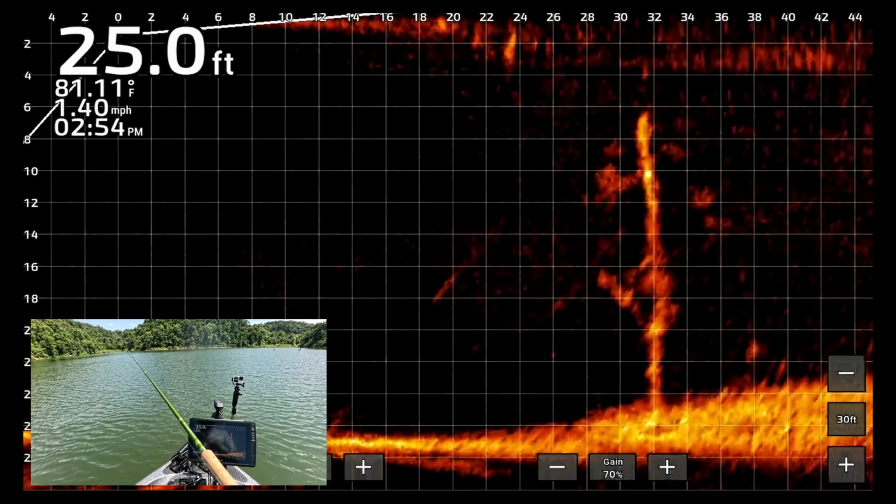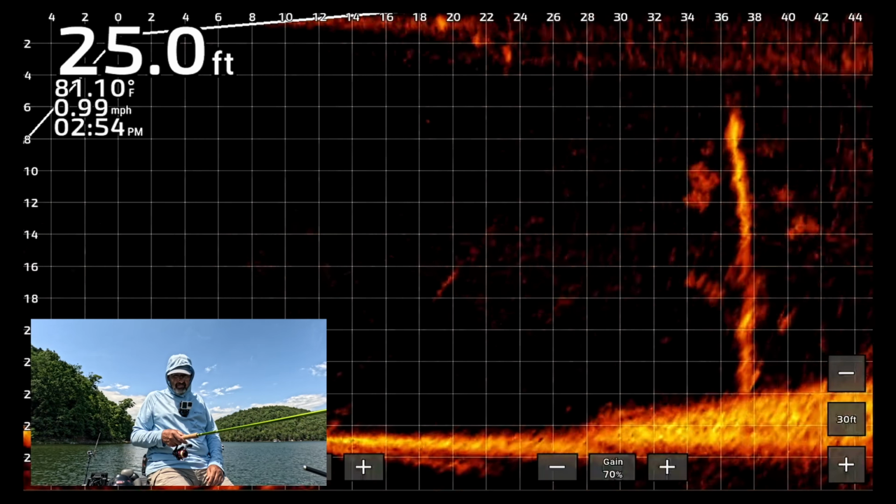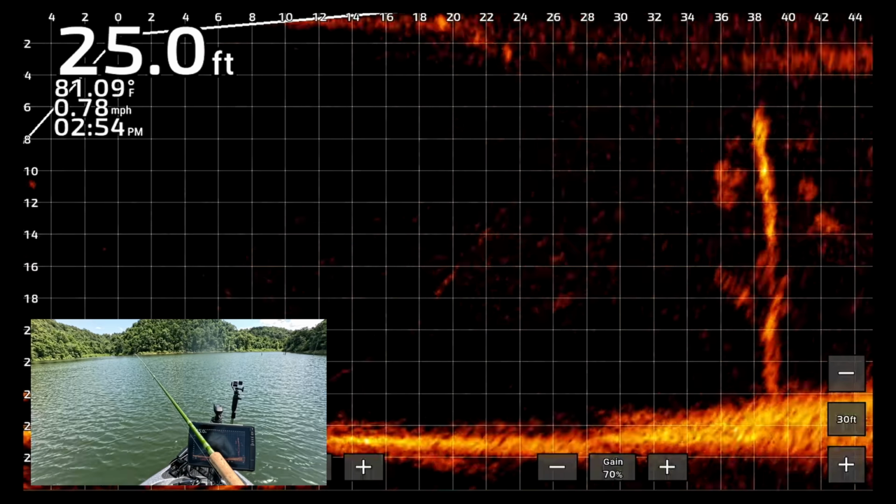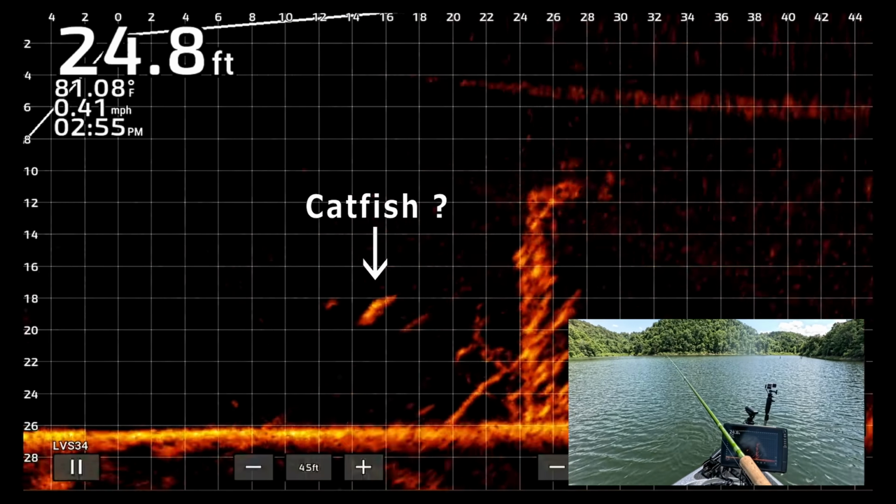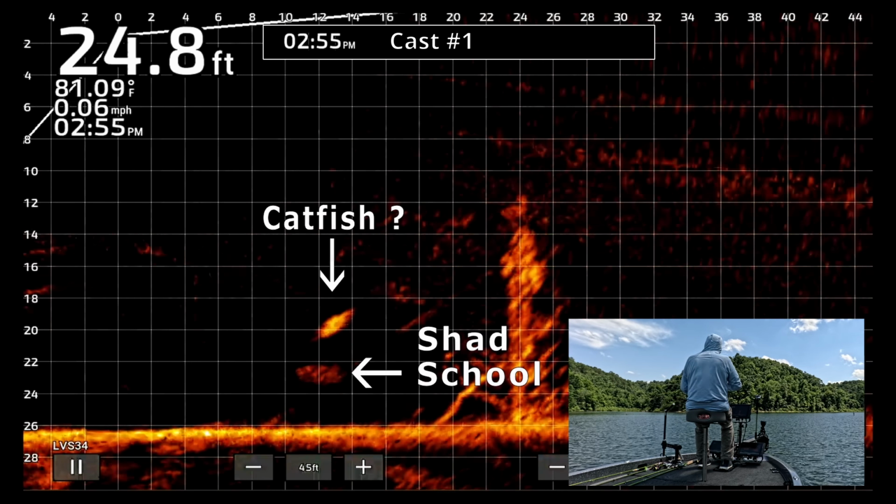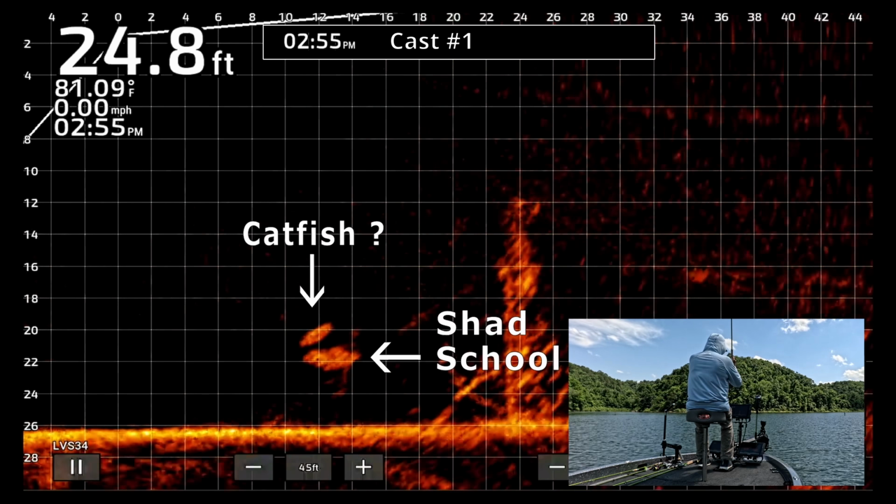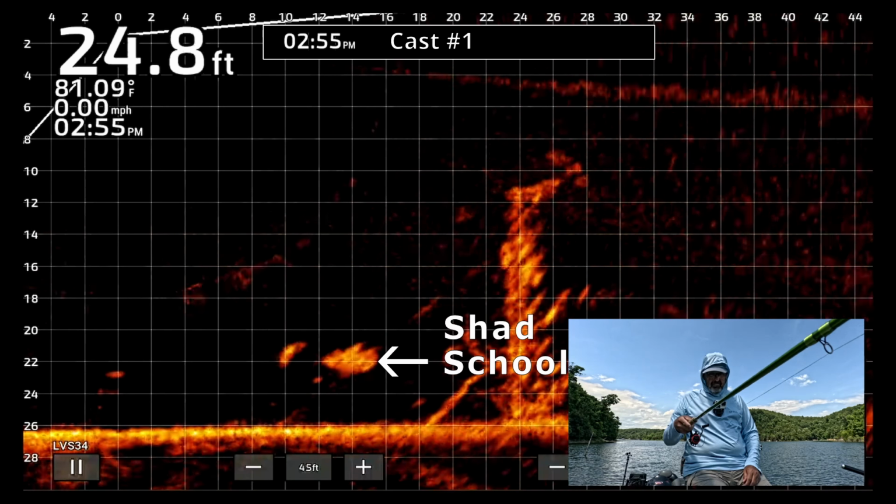I have the trolling motor in reverse to stop the boat. If you look around the tree in view, you'll see that mist or fog around it. Looks like we have fry in the area. Look at that school of baitfish 22 feet deep and 14 feet out from the boat. That's what a school of grown shad look like. That big fish above them has them huddled together very tight.